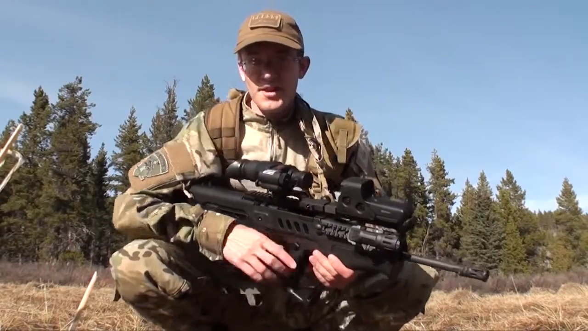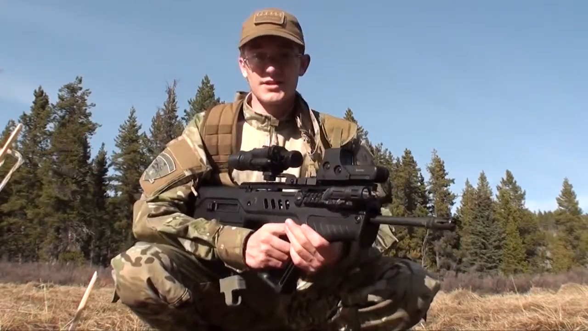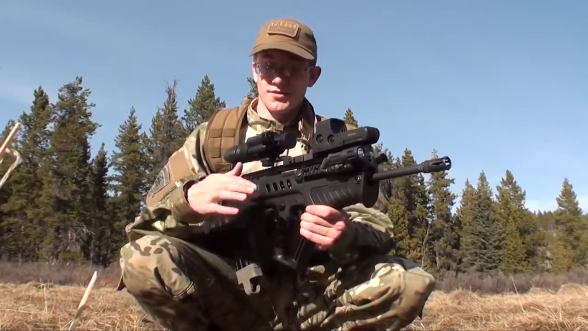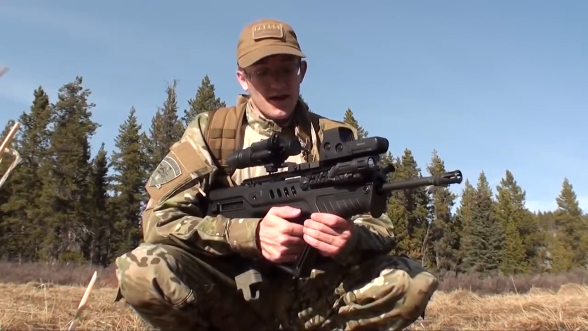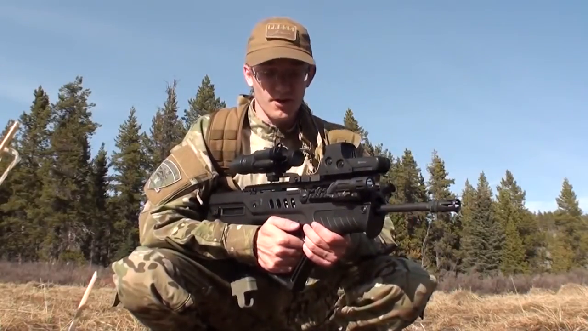Okay, so this is where we wound up for night vision. It took us a long time to get here. Essentially it started with the opportunity to buy a second-gen night vision monocular for a reasonable price, so I figured why not. And then I had a Tavor. Well, why not try to combine the two?